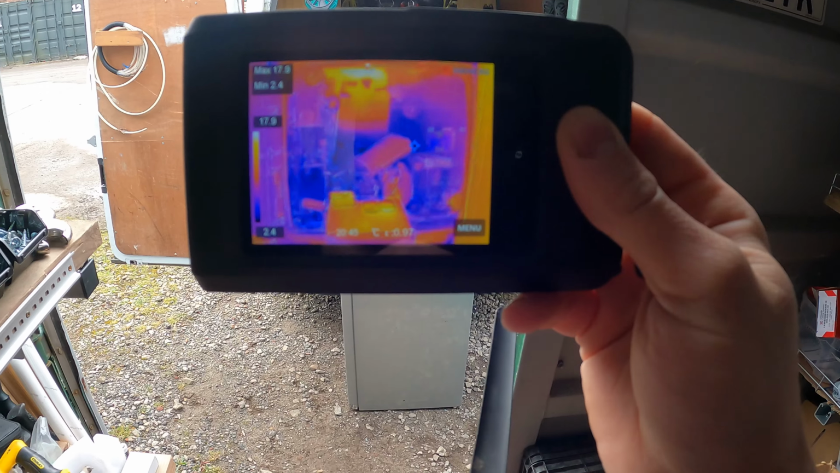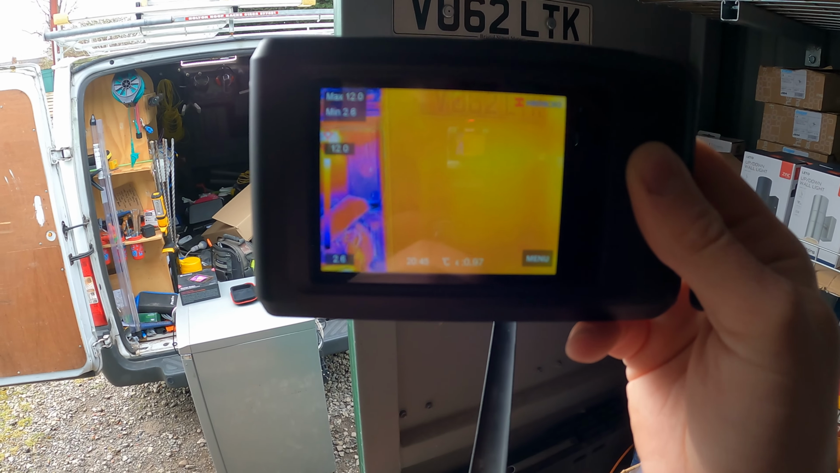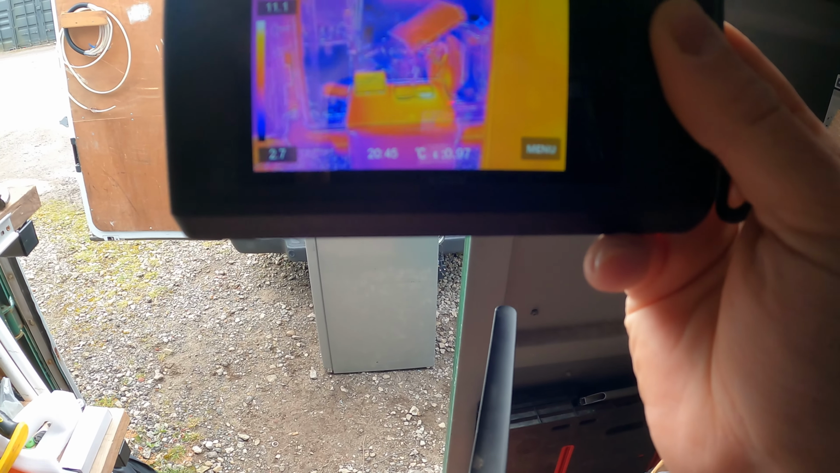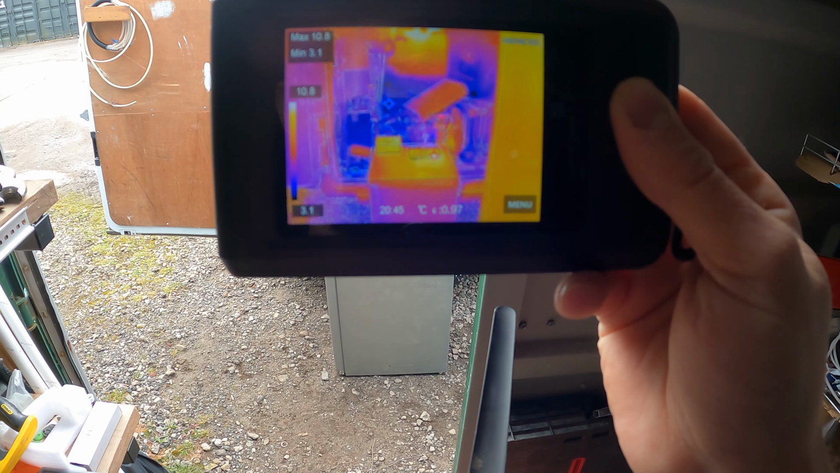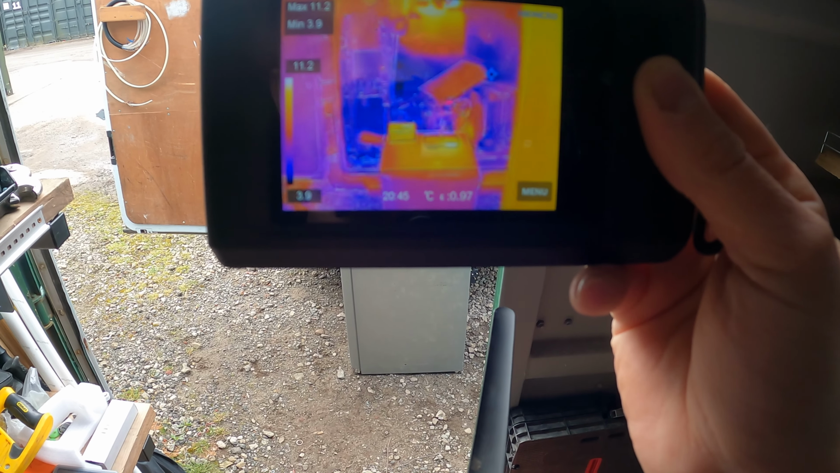So as you can see, in the back of my van, there's my little ghetto workbench that I've set up. Door, old number plate. So on the screen right now it shows 2 little crosshairs. I'm hoping you can see them. It's got a red one and a blue one. The red one is now showing the hottest spot on that whole screen, the cold one showing the coldest.